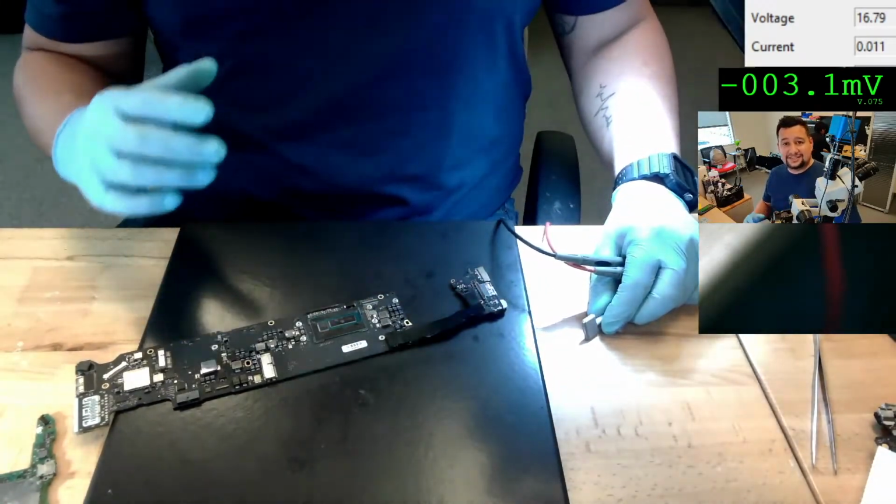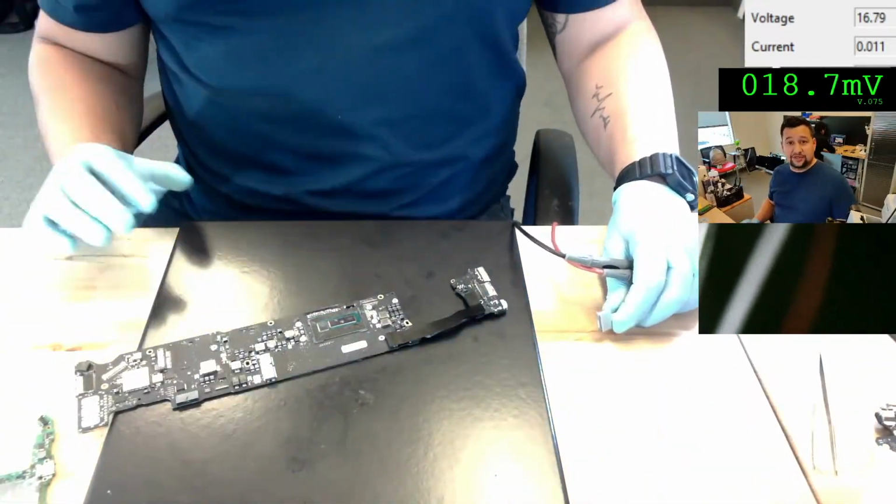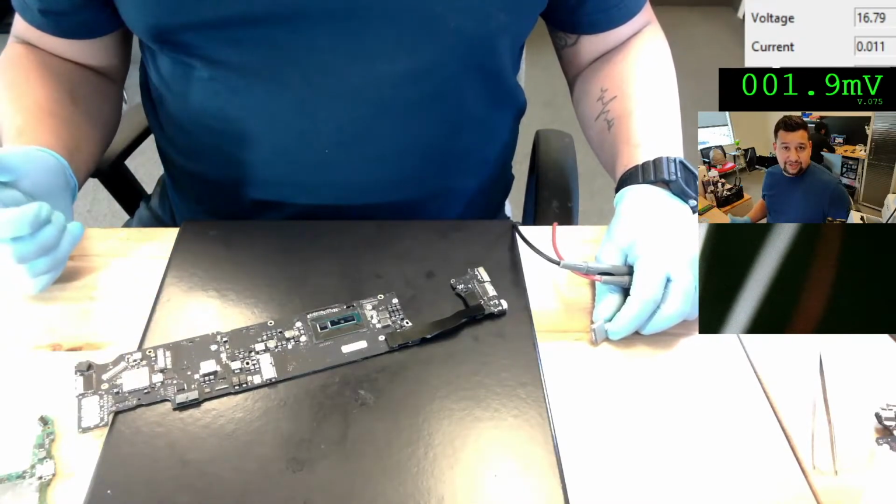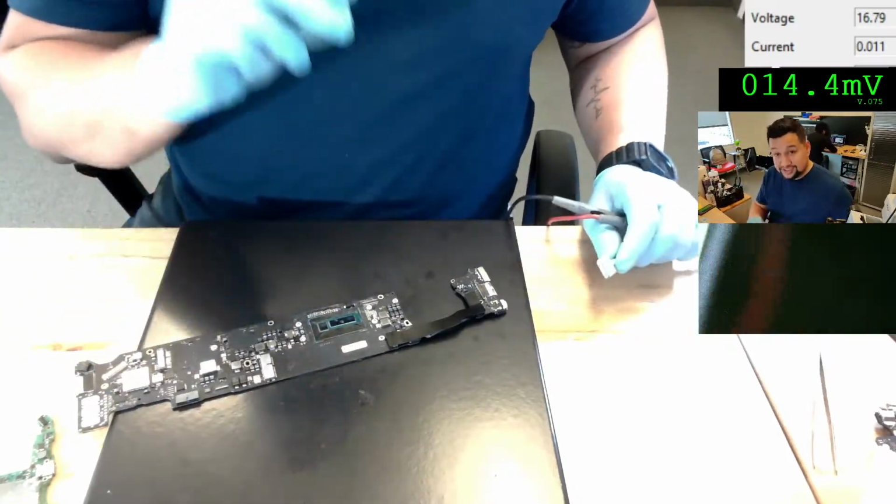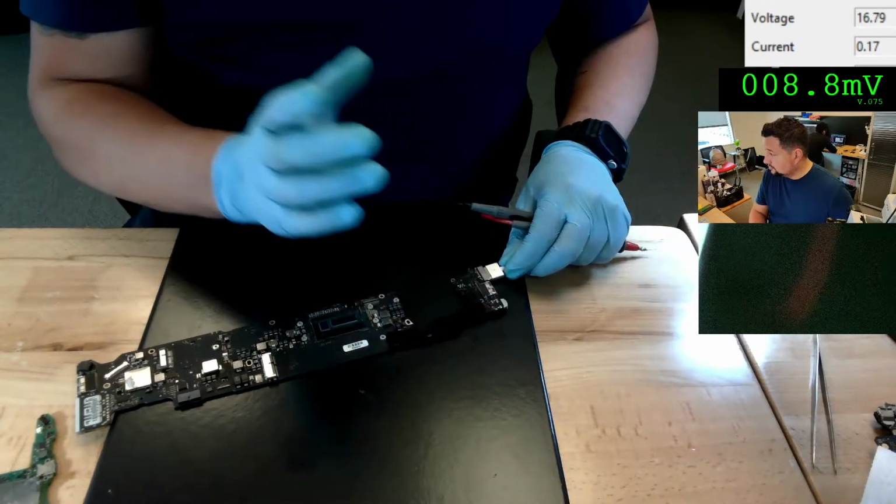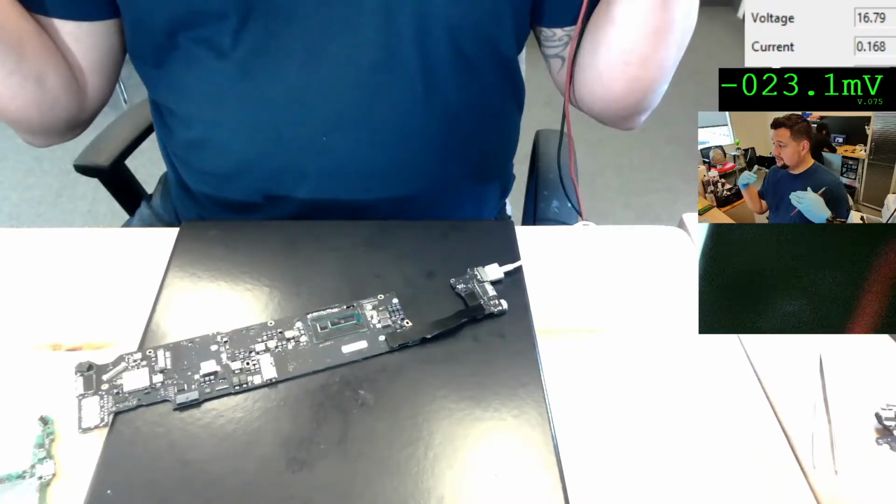So what this is telling me is that there's a short circuit somewhere in my logic board. It has to be related to PPDC_G3H or PPDC_ISOL or even PPBUS, because it's from the first second. Boom, 171, 172, and then it moves a little, and that's going to be on the 160.